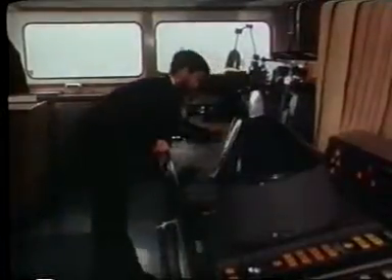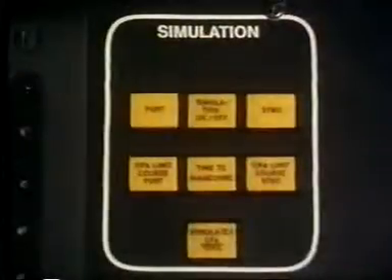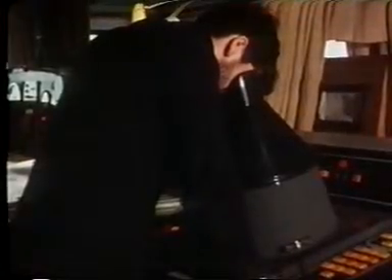Another facility designed to help officers navigate through traffic is the trial maneuver or simulation facility. It is an IMO requirement. It enables the operator to try out the effect of a proposed maneuver on all the tracked targets.